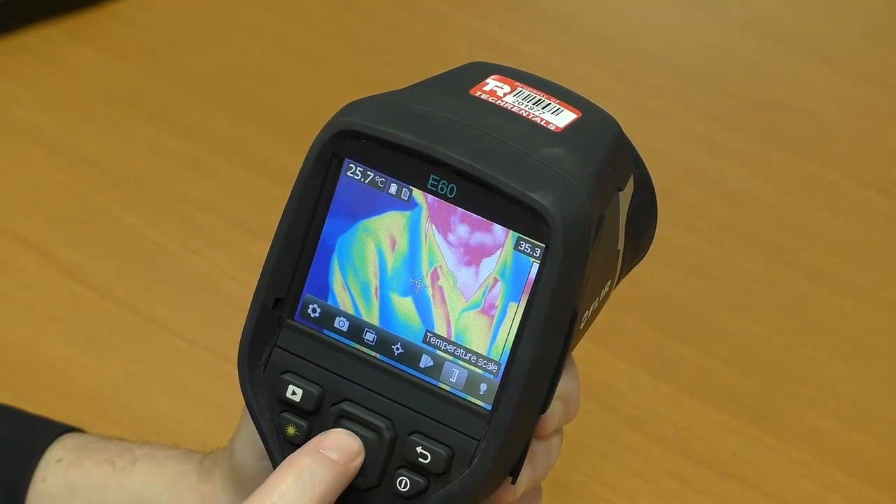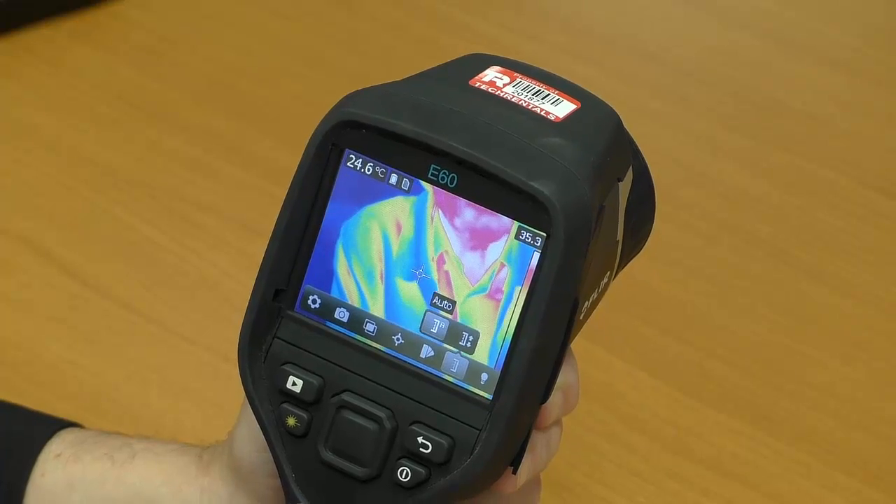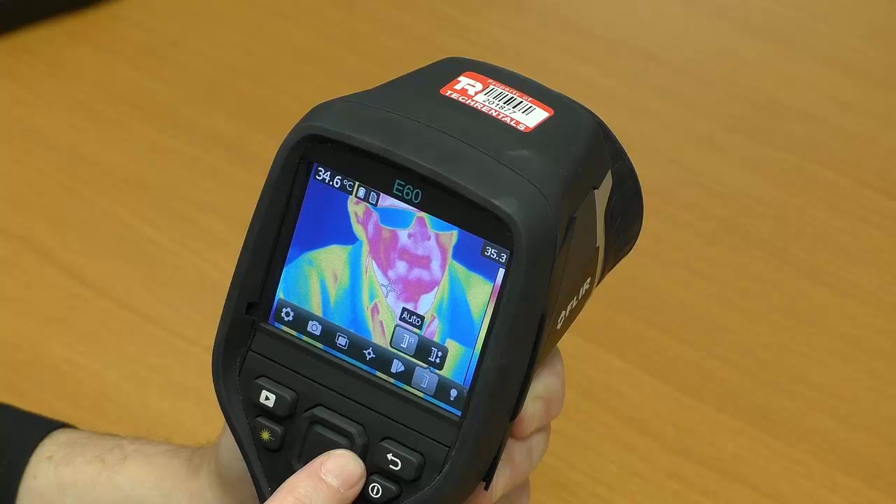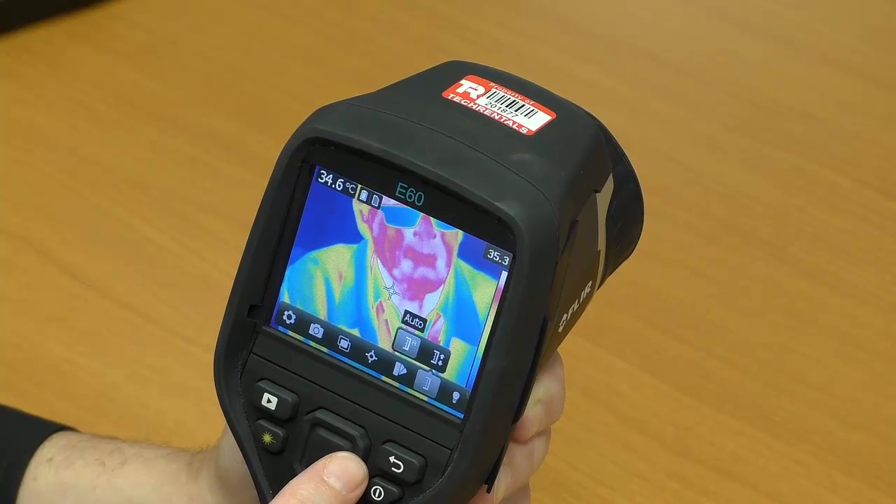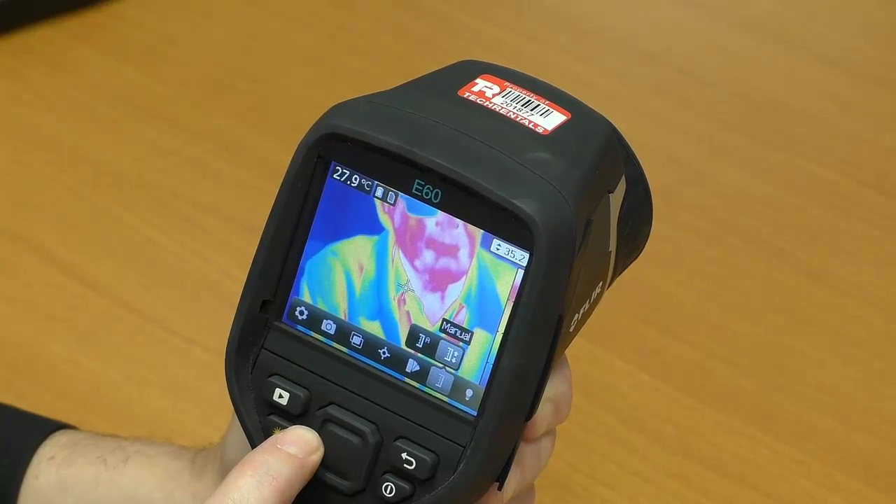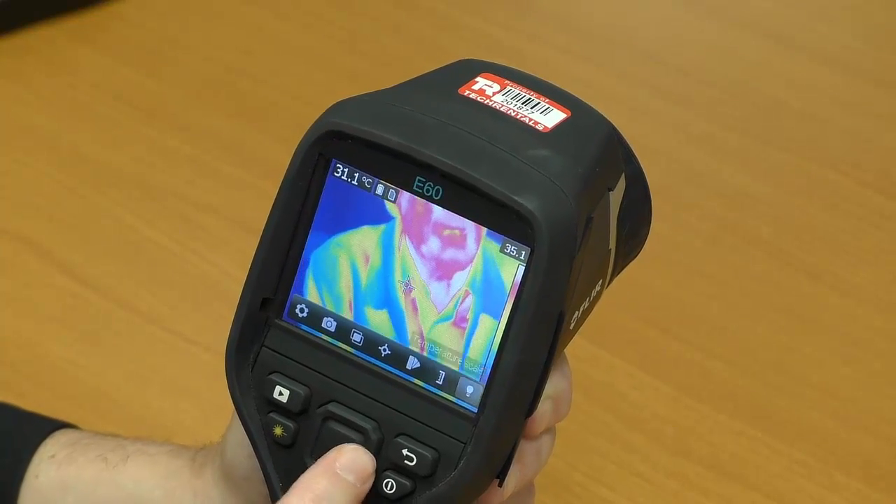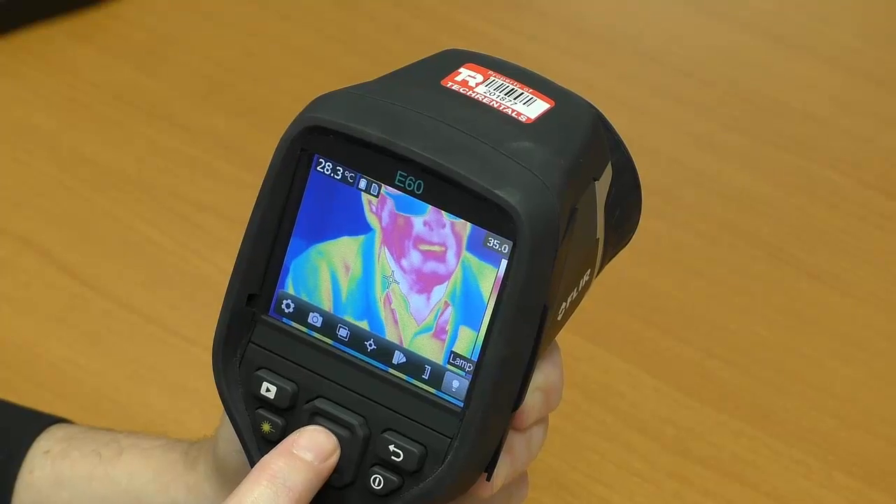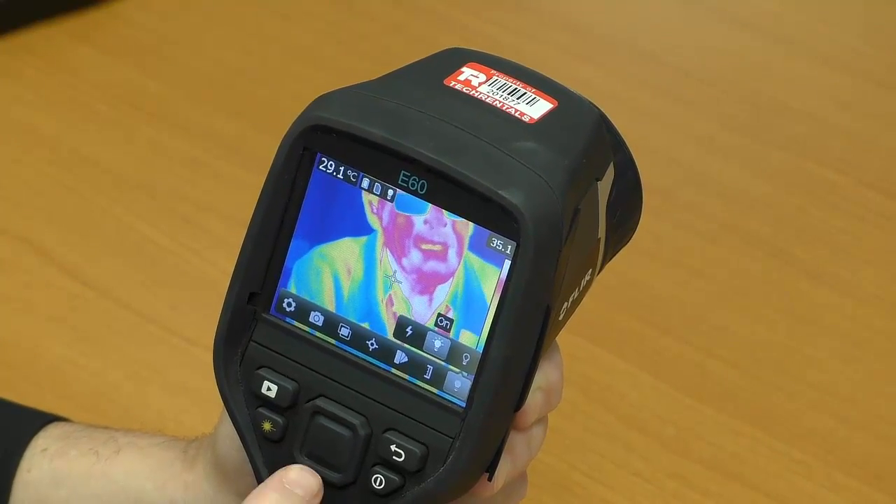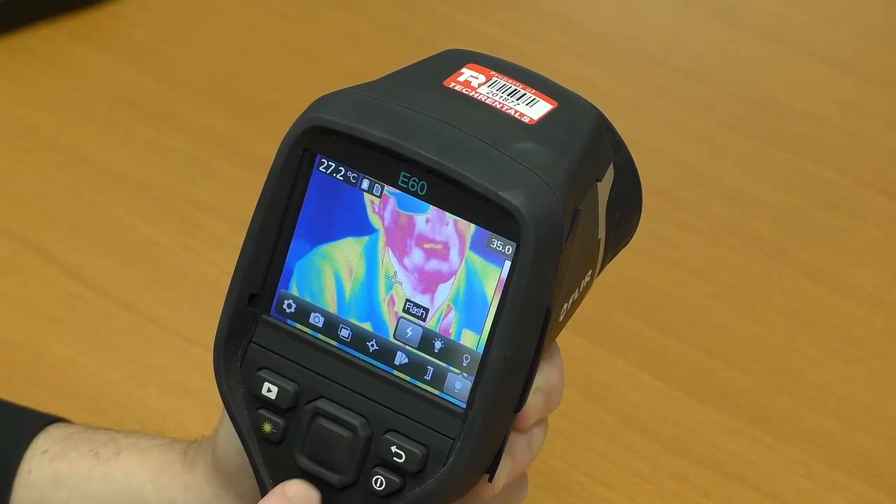Temperature scale. This is 99% of the time left on auto. The camera will automatically adjust the scale depending on the temperature that it sees around the room. Or you can manually adjust the upper and lower limits. And the lamp. Pretty simple. Off, on, just in case you're in a dark room, you can use it as a torch, or flash mode.